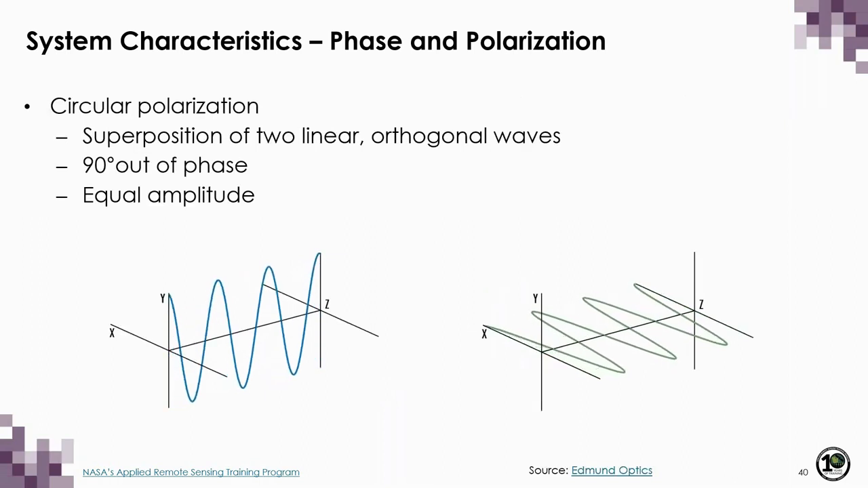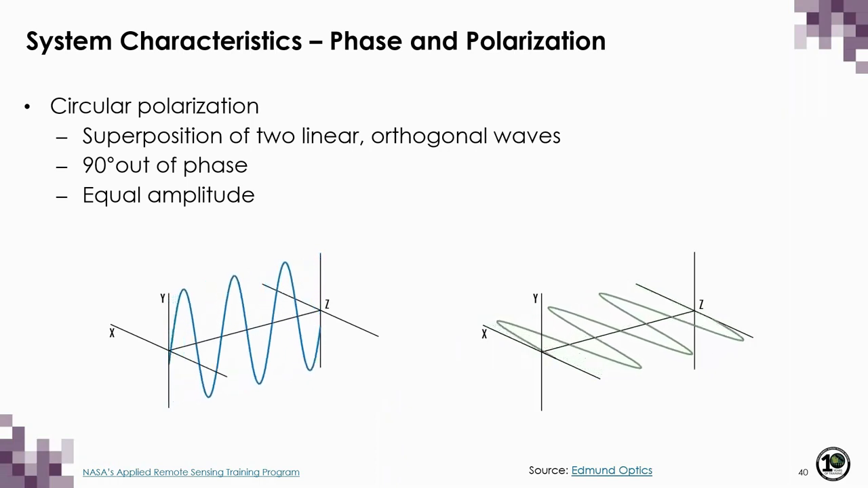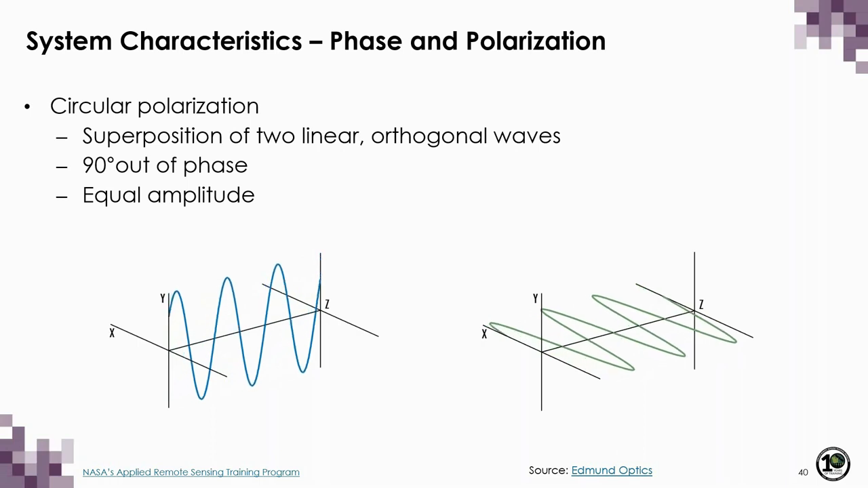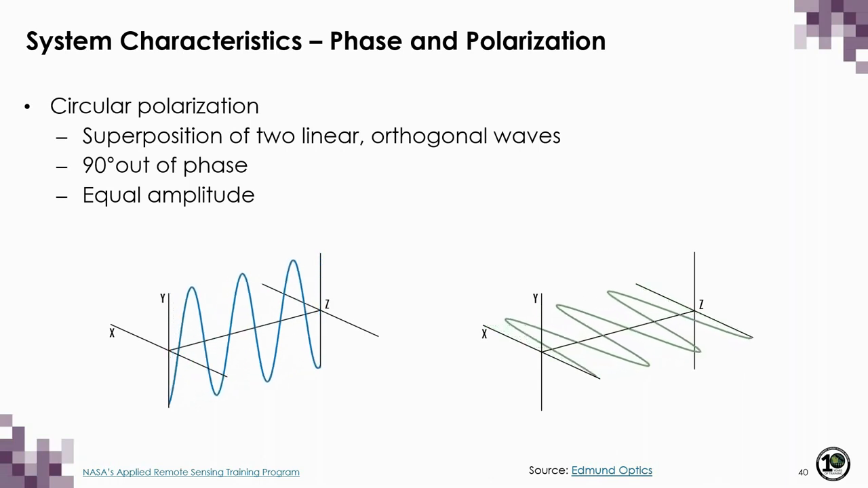For circular polarization, you can think of it as the superposition of two linear orthogonal waves that are 90 degrees out of phase and have equal amplitudes. And superposition really just describes the behavior of waves that occupy the same space and time as they travel through a medium.